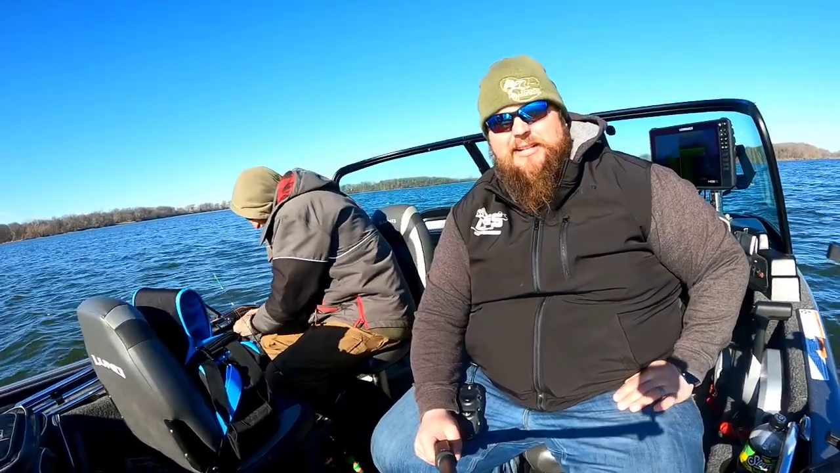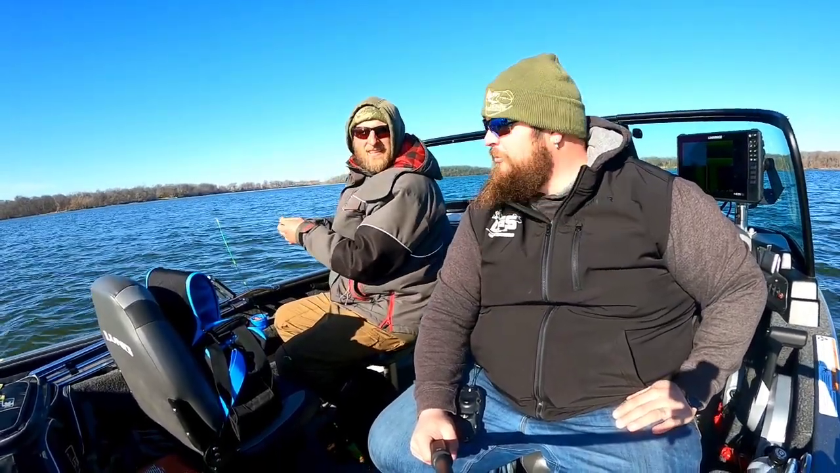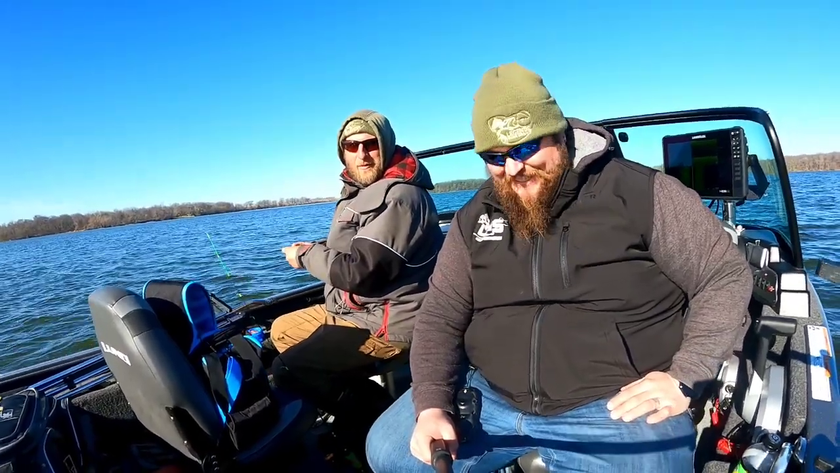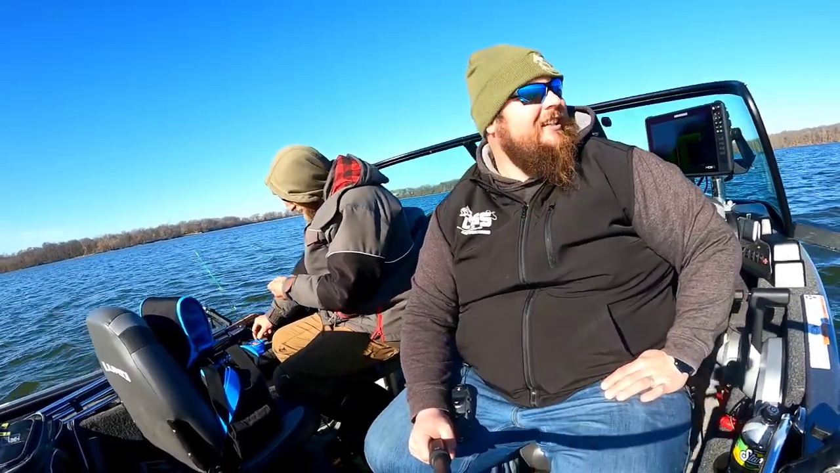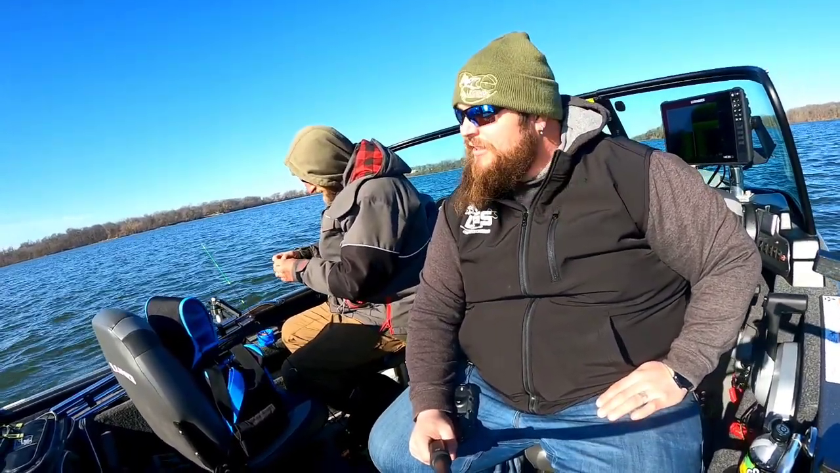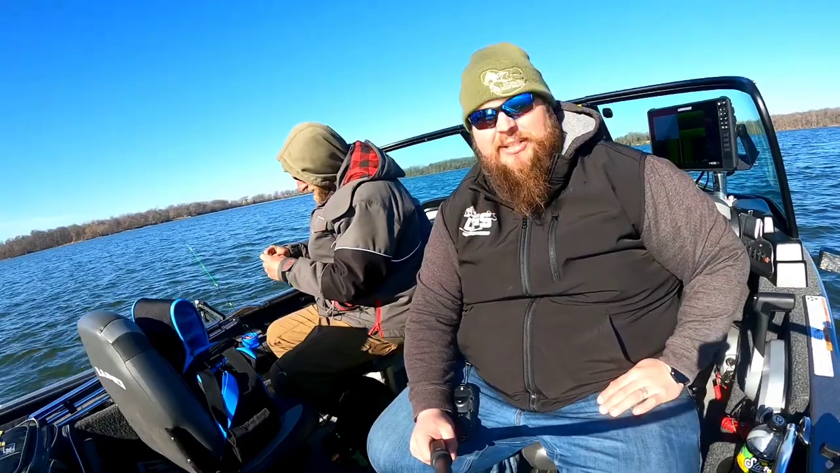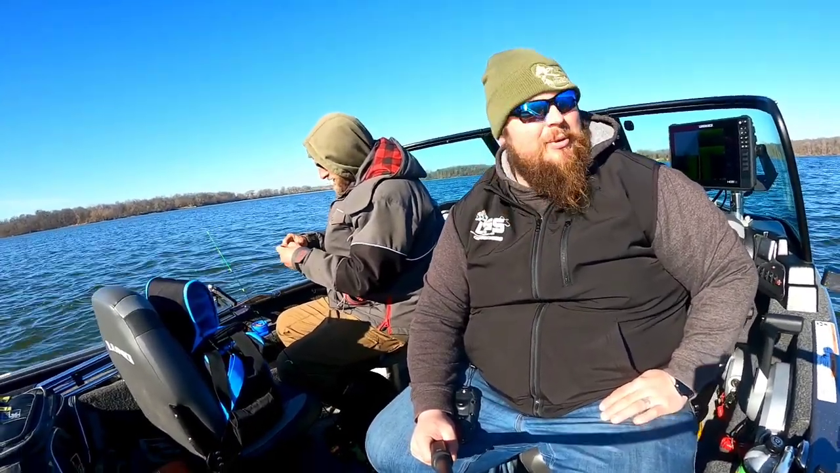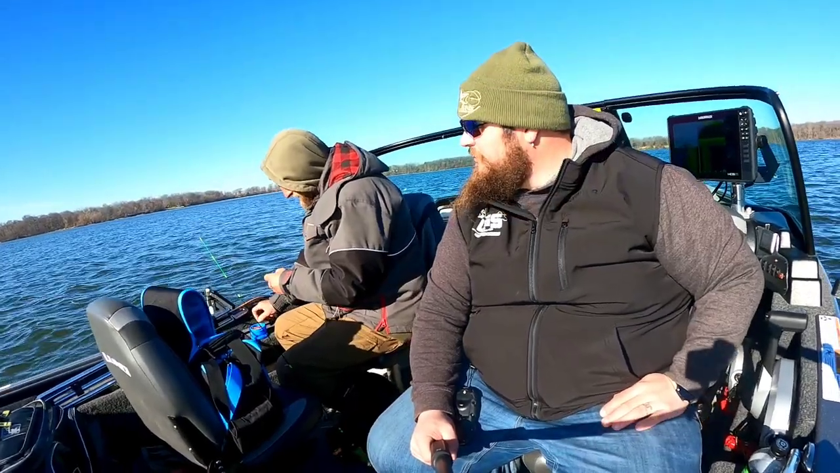Well, everybody, here we are on the boat. We're floating. We found some open water. A lot of open water. Pretty impressive what we're seeing here. No telling if we'll catch anything, because a couple spots that I really wanted to fish still have ice, unfortunately. But we're getting closer. We're at least floating in the boat.